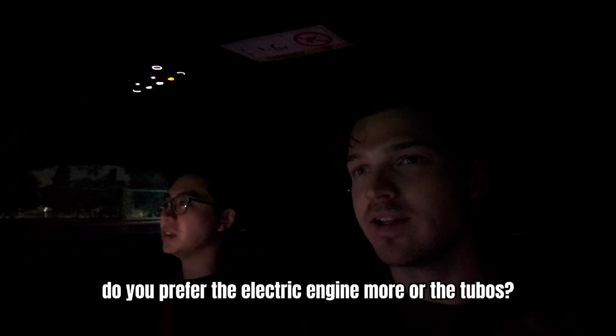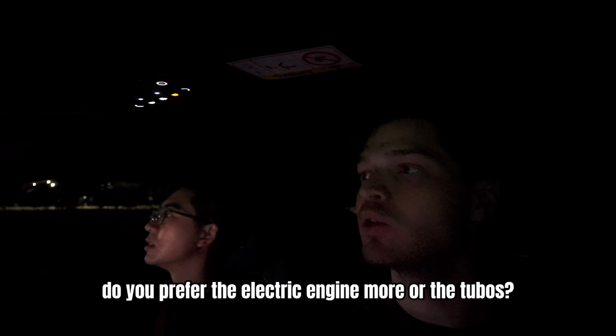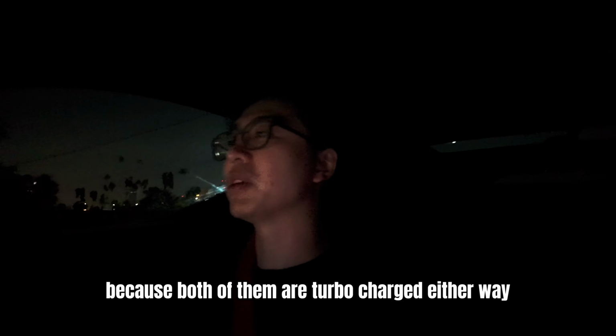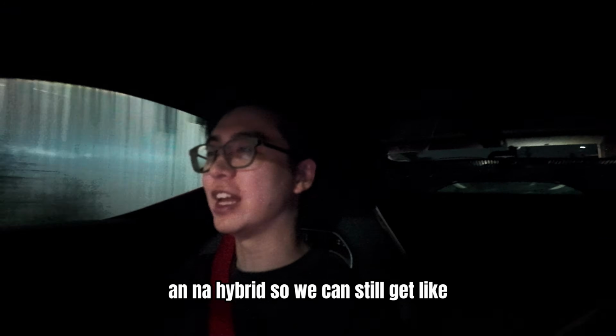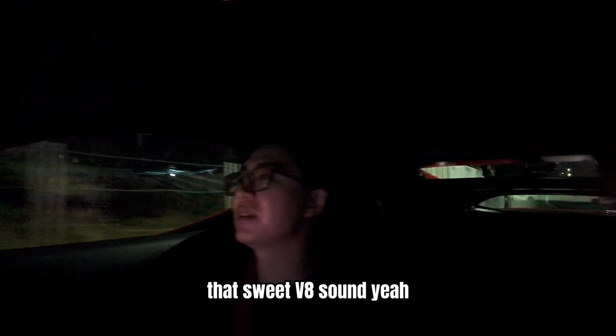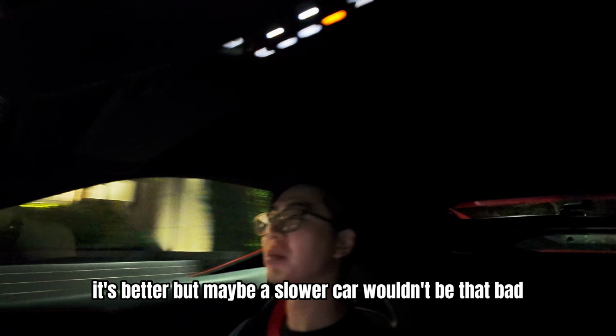Do you prefer the electric engine more or the turbos? I do prefer the electric engine more because both of them are turbocharged either way. Right? I think personally, Ferrari should have done an NA hybrid, so we can still get that sweet V8 sound. But of course, the turbos are much more powerful. So for the sake of performance, it's better. But maybe a slower car wouldn't be that bad.